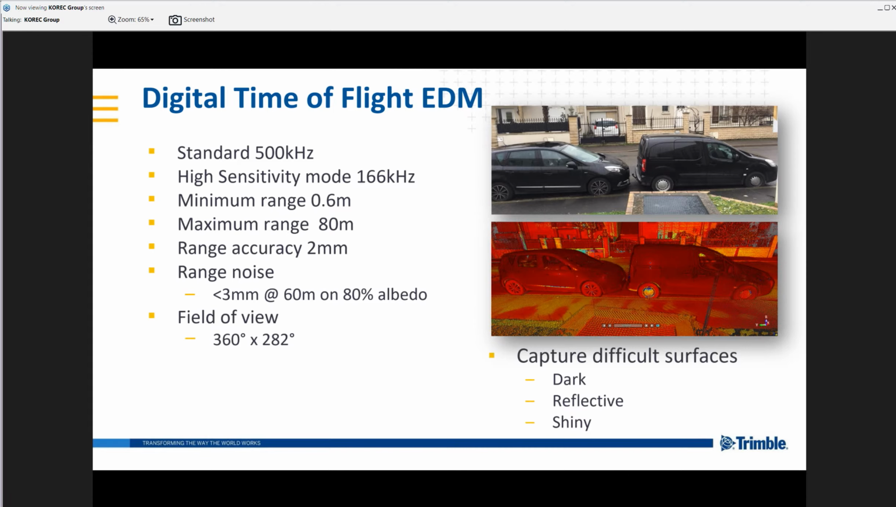Perhaps not relevant on every scan, but what it will do is allow us to capture surfaces where previously we wouldn't have captured data. Those who have a background in laser scanning will know the dark, the reflective, the shiny surfaces would not always have given us a return or given us reliable data. You can see there in the lower image that by selecting that high sensitivity mode in any of the scans, we can pick up reliable, quality, clean data on surfaces that wouldn't have been able to be scanned in the past.